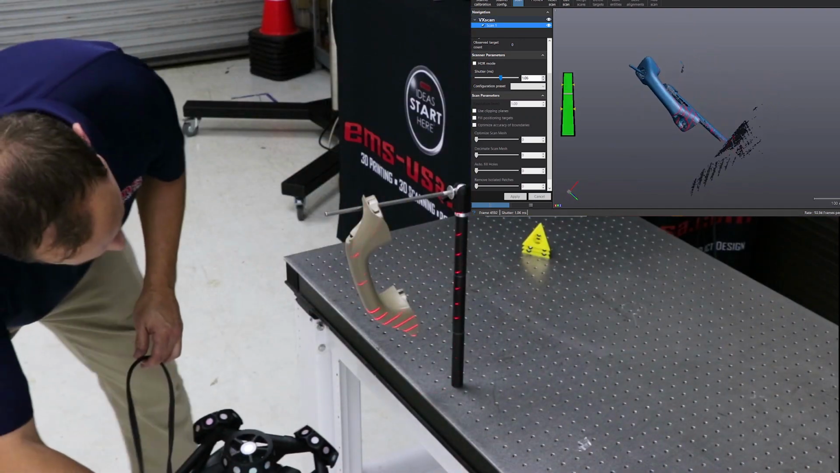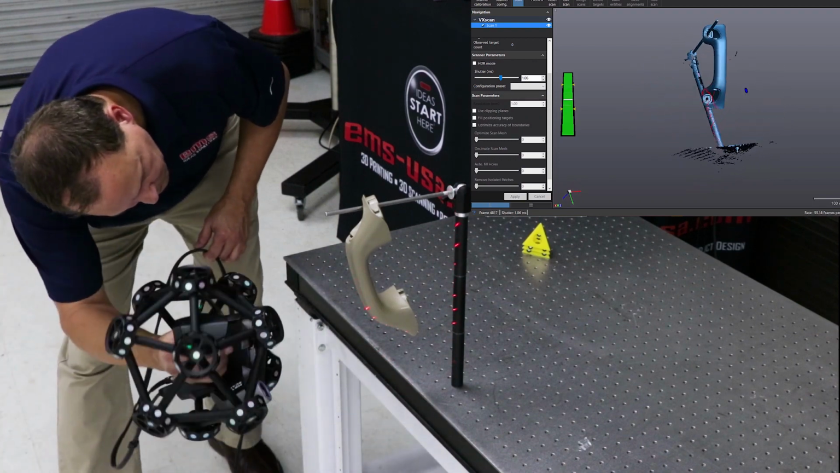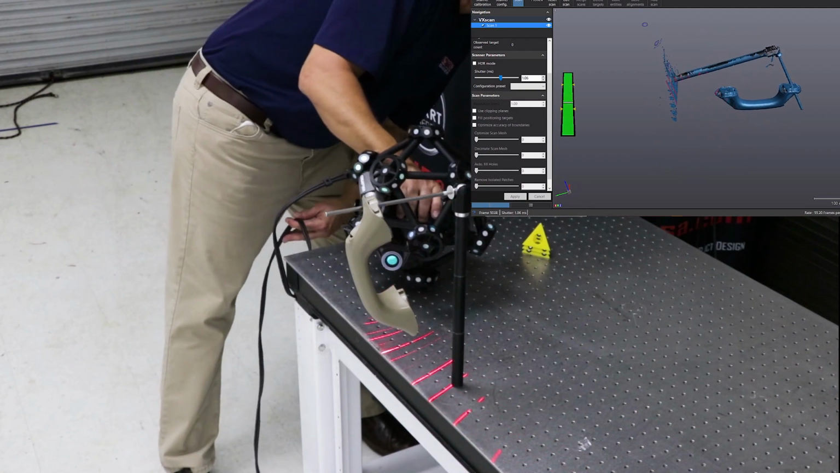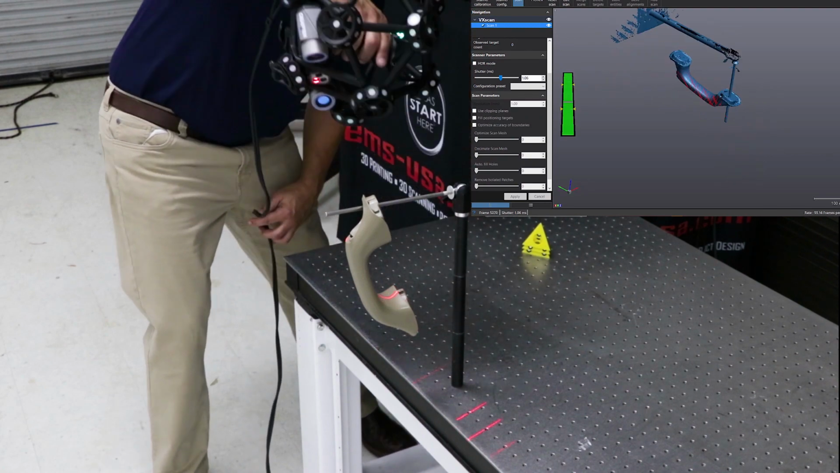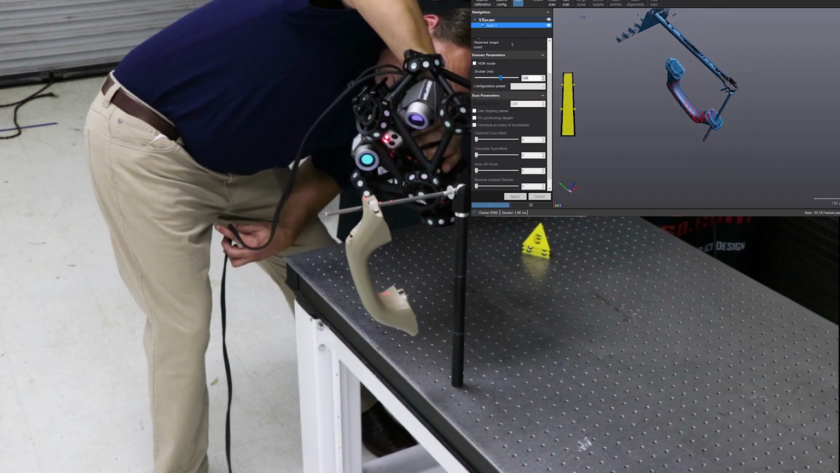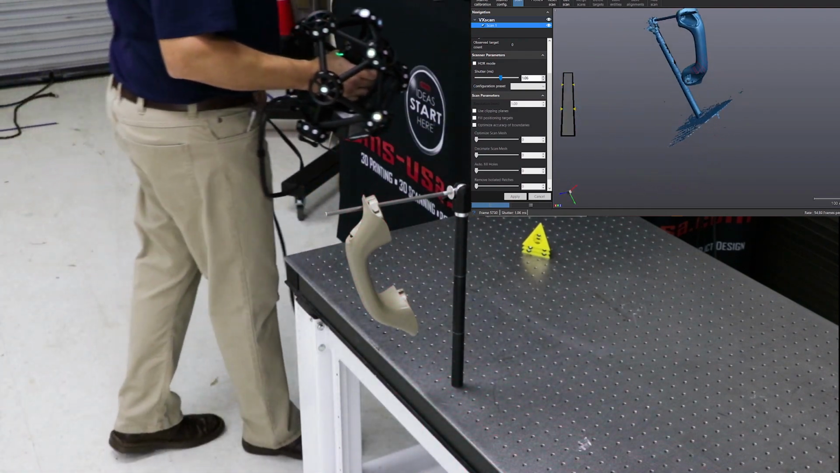So the advantage of this is it's very quick. I can do it in a single setup versus maybe setting the part on the table, scanning it, saving it, flipping it over, scanning it, because then I have to align those two data sets, merge them, and clean up the extra data. This is just a faster way to do it. So for a lot of small parts, we really prefer this method. If there's a way we can fixture or hang the part, which typically there is, this is a great way to do it.